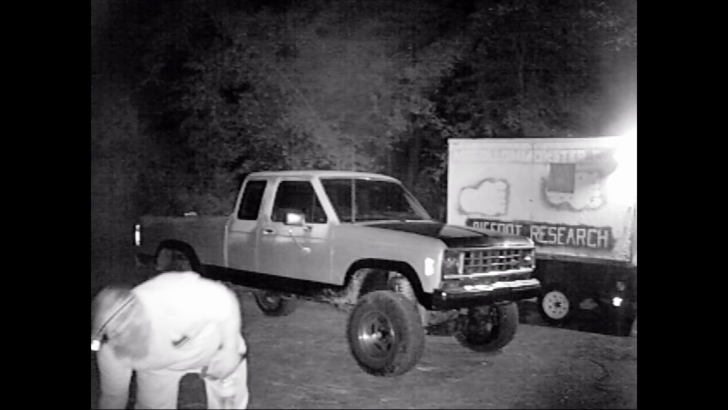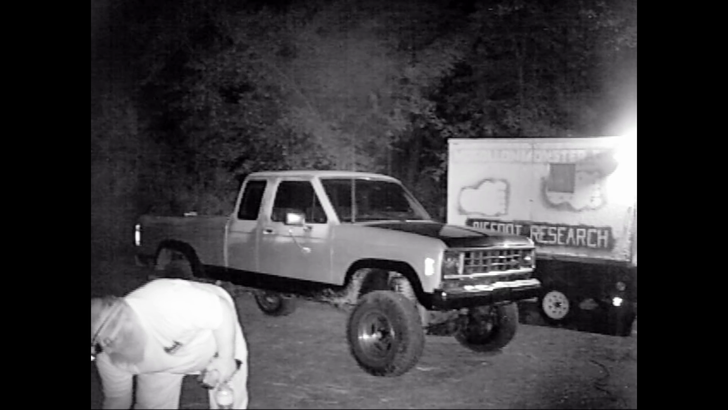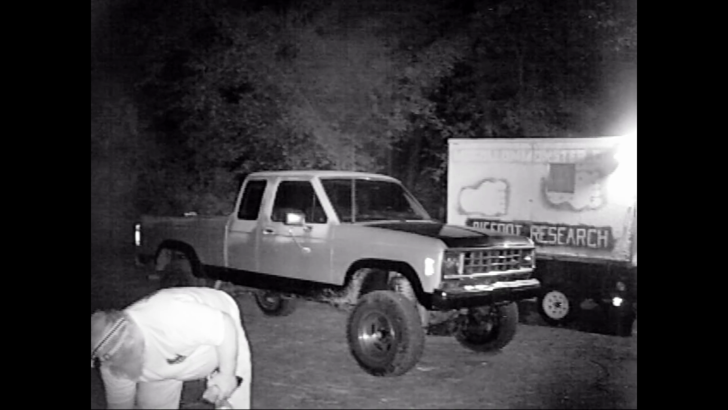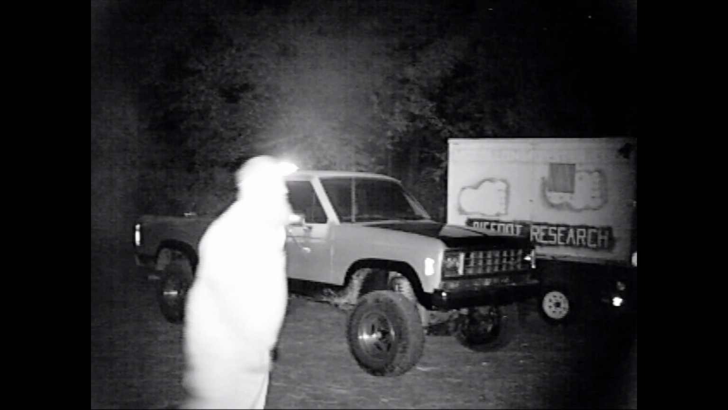So in this frame, I'm walking outside and getting ready to shut things off. I'm walking over to the generator to shut it off, which means we're going dark and everything will have to be done on battery power.